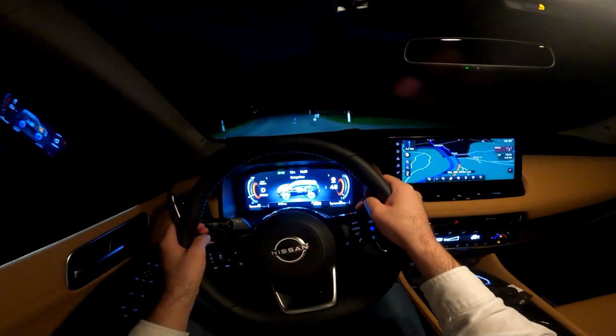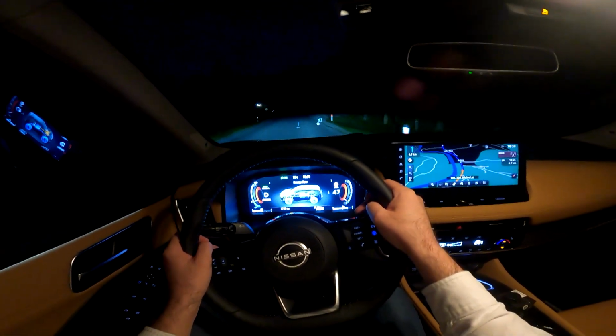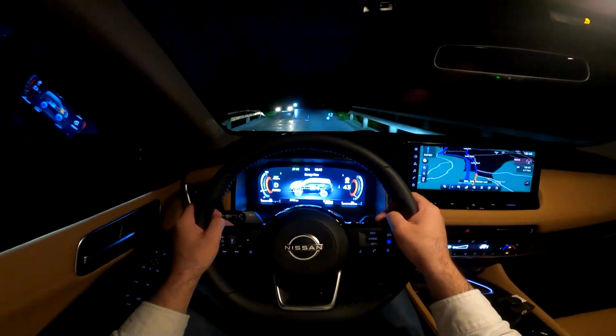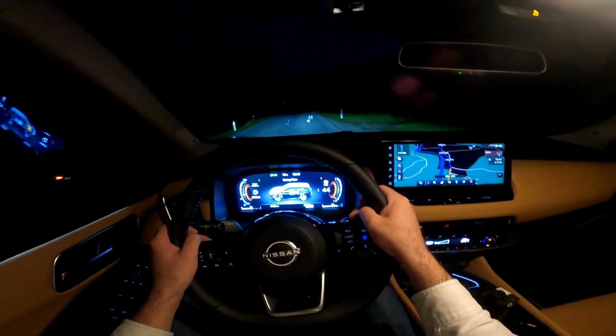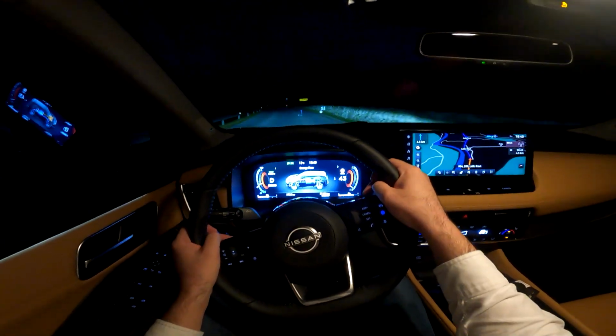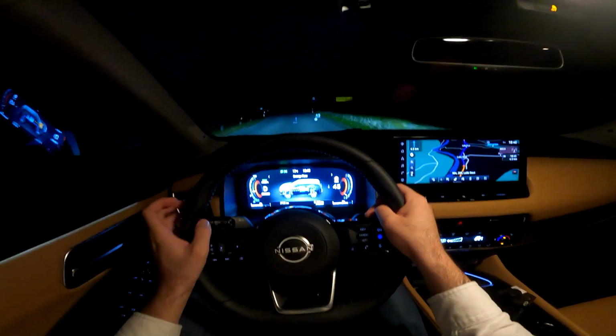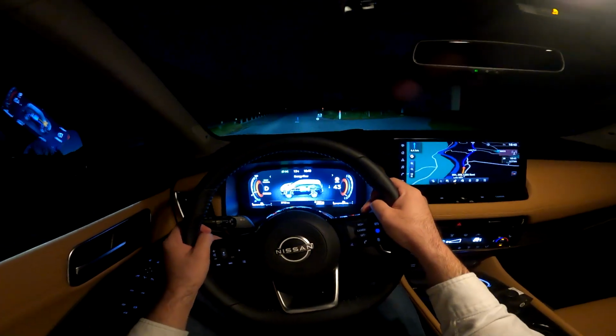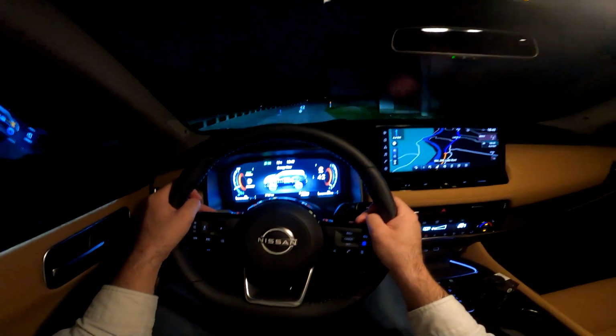This car also has the 7 seats, and this layout does 0 to 100 in 7.2 seconds, and top speed is 180 kilometers per hour. If you go for the 5-seat version, acceleration is 7 seconds to reach 100. I'm talking about the all-wheel drive version, and the front-wheel drive 0 to 100 is 8 seconds.